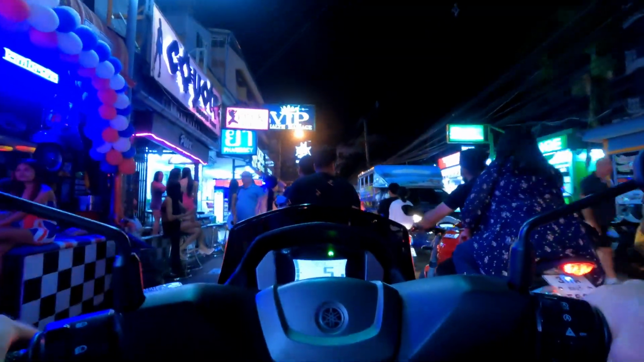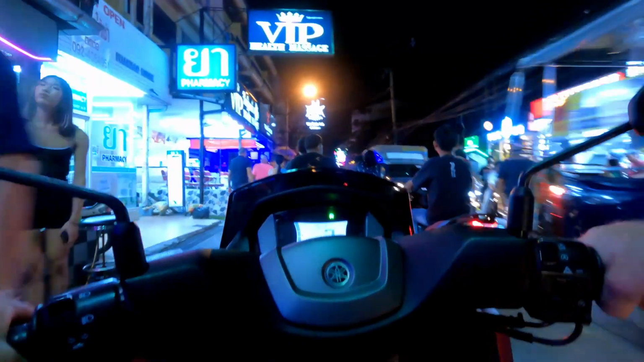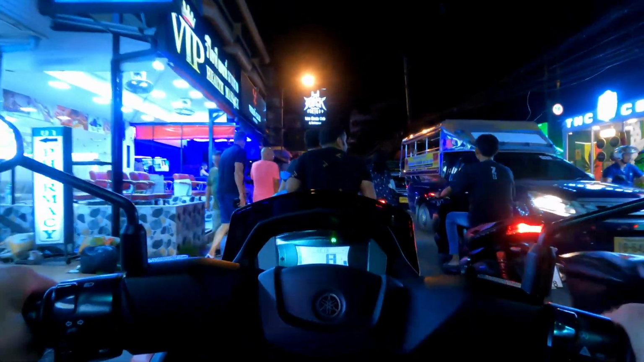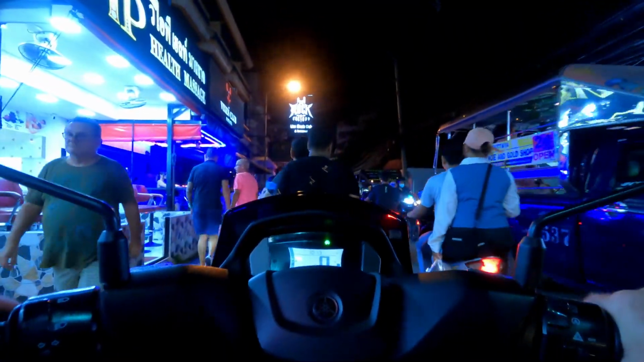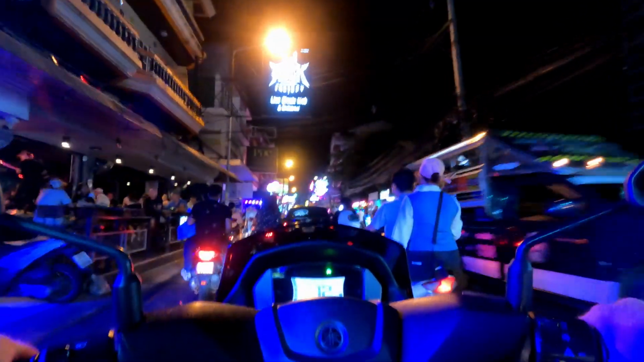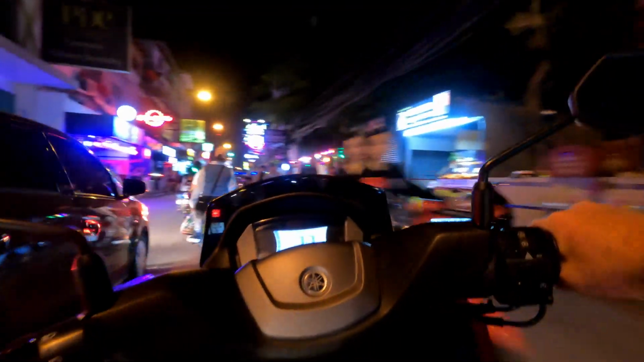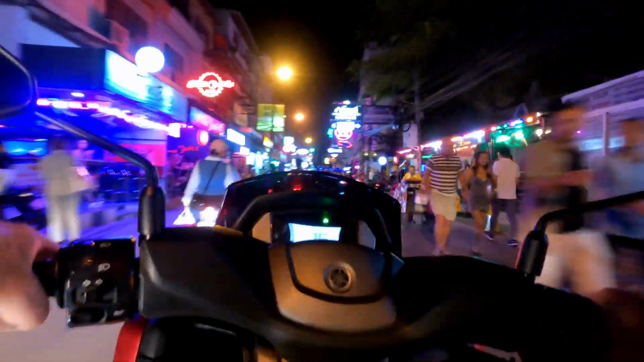And this big Ducati. Oh, I would not want to be driving a Ducati on a road like this. Oh my God. Yeah. Or a car, for that matter. Just go with the flow and keep pushing through.